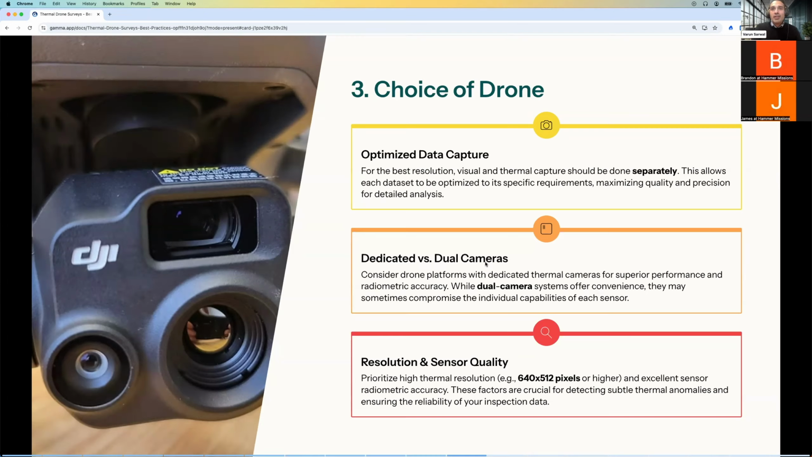And for some building surveys, maybe you don't have the logistical space or clearance to have big drones. So deciding between dedicated and dual cameras is a big area that is worth thinking about. A lot of the time we're seeing dual cameras being utilized, for the efficiency of having one drone capture both the thermal and visual.